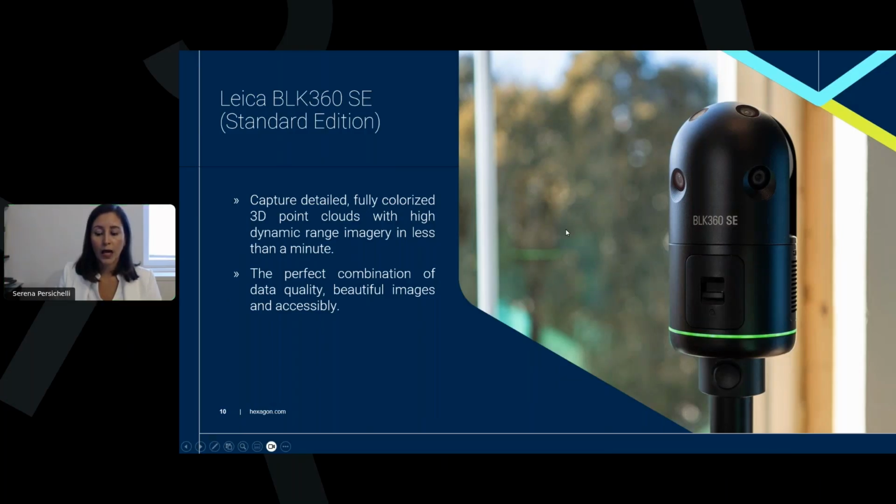So I will explain better what does it mean, less than a minute, later in the presentation. But what I'm able to say now is that this product is a beautiful combination of all the important functions that are very important for our users. And you will learn that during the course of this presentation.